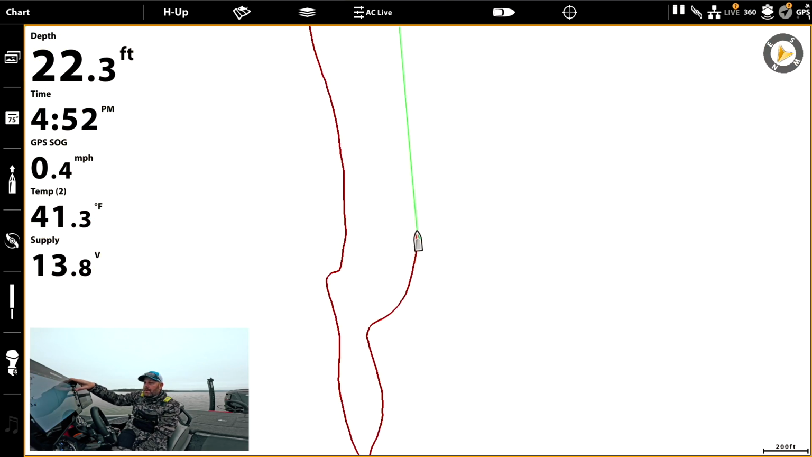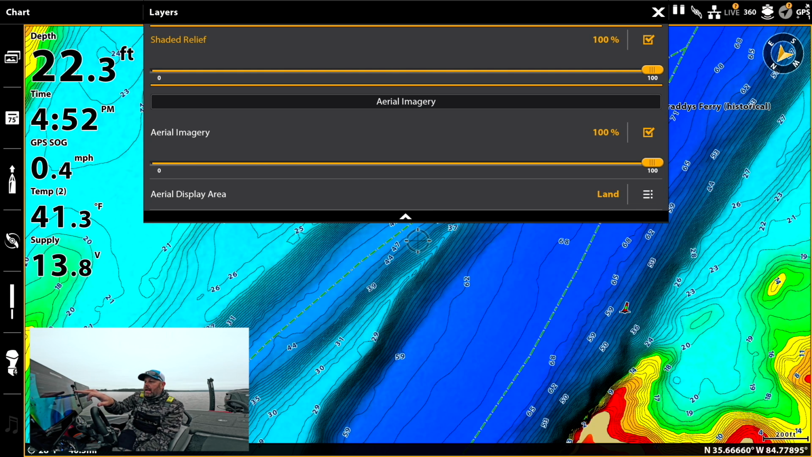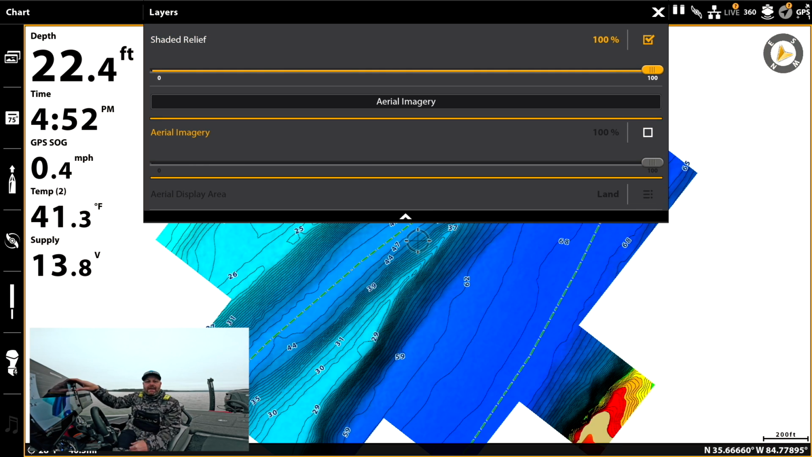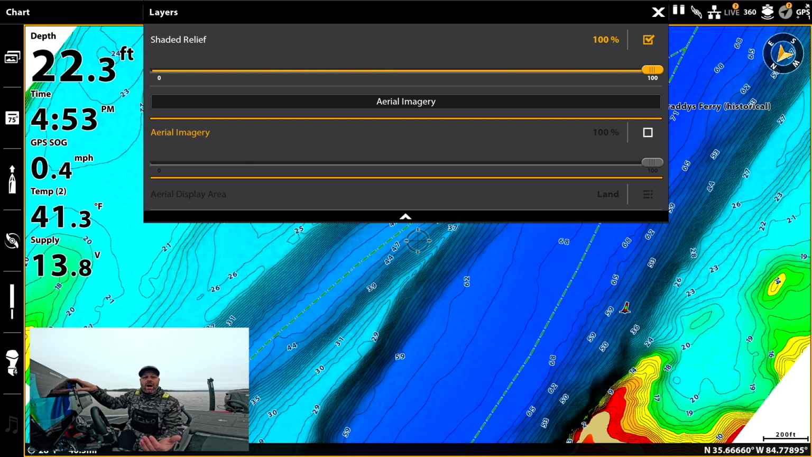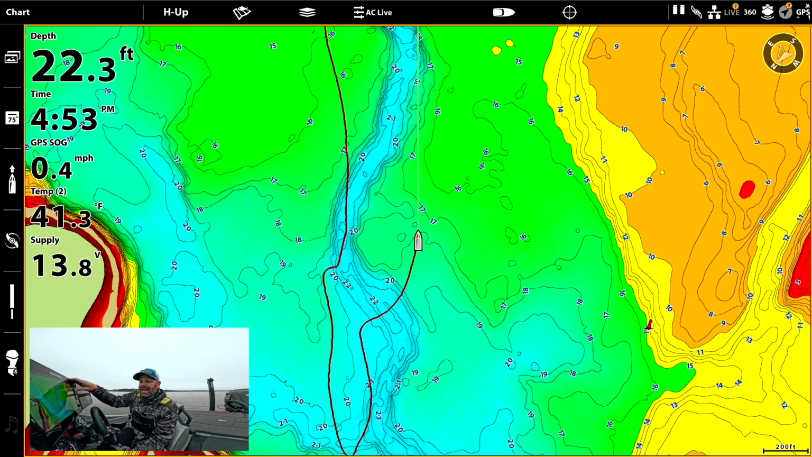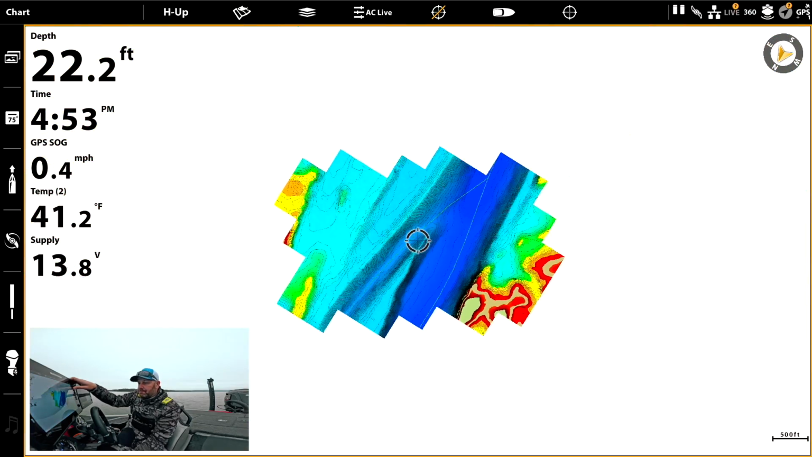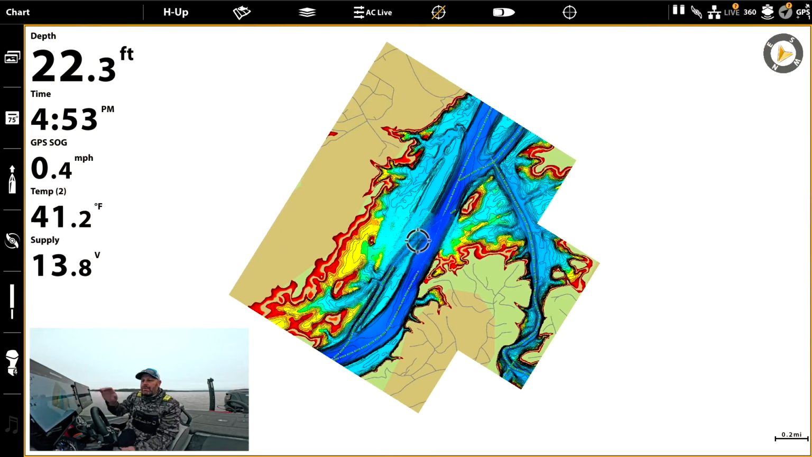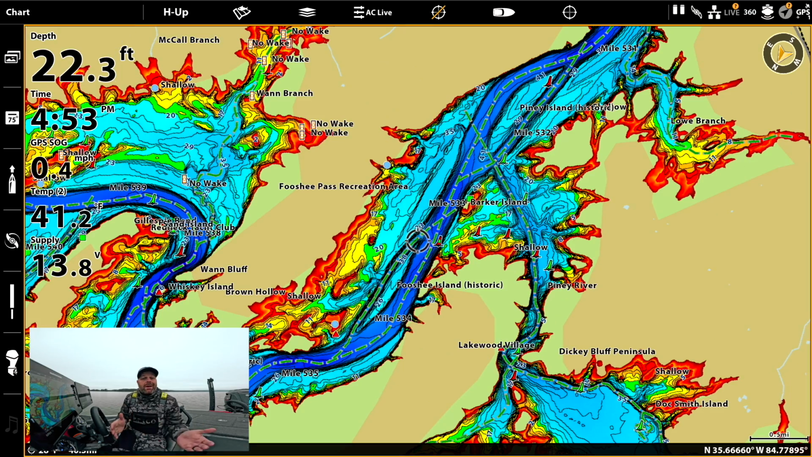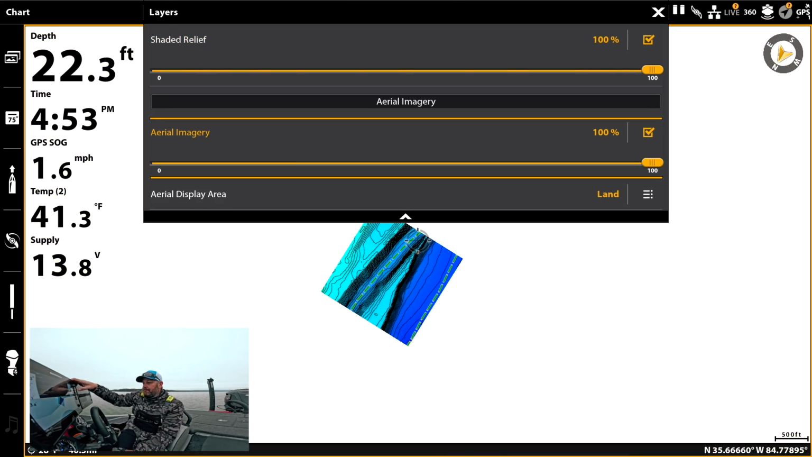Okay. The other feature that I wanted to show you guys is this guy right here. Aerial imagery. If you're a shallow water fisherman or a dock fisherman, I've wanted this for a long time. It's a satellite overlay, a satellite overlay of the surrounding land. Okay, so let's go ahead and show this. Zoom in for you guys just a little bit. Layers, come up here, aerial imagery.